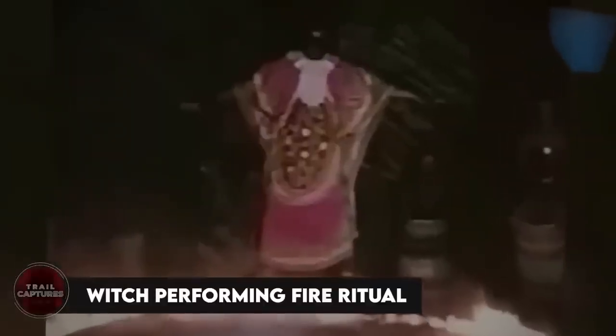Witch performing fire ritual. Back in 1970, a German journalist named Ralph Olsen captured some really spooky footage while traveling in Africa. He stumbled upon a shaman in a rural area who was performing a magic ritual to connect with spirits. The witch lived in the hills and started by creating a ring of fire. As her followers chanted, she slowly levitated off the ground and then came back down. This happened multiple times. When the journalist shared the footage, people in the broadcasting community made fun of him, ruining his reputation.